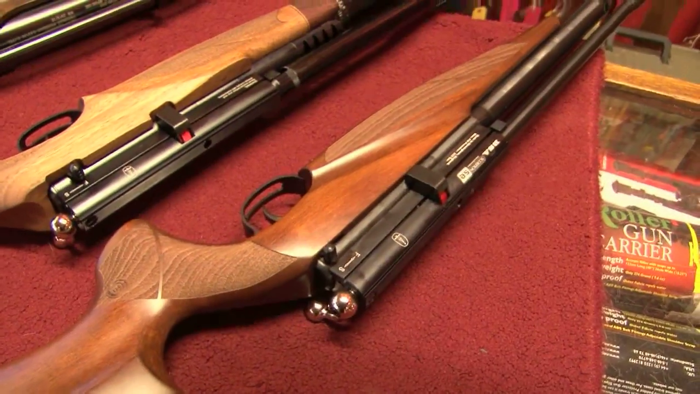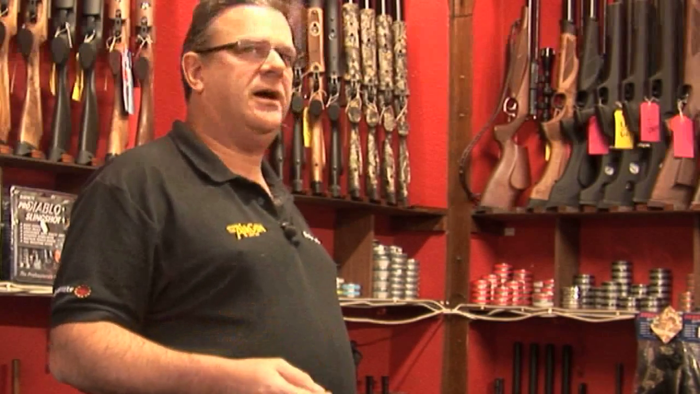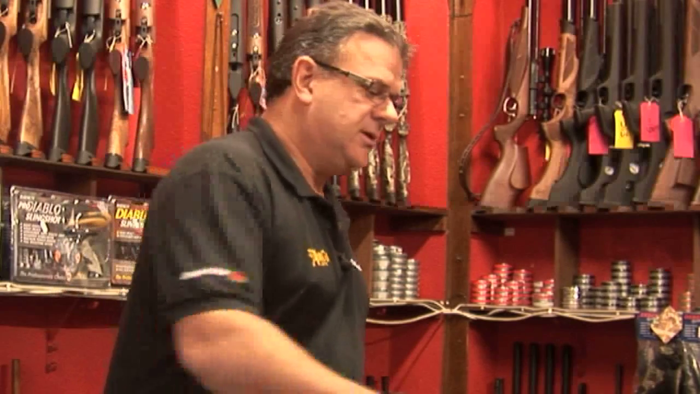A question we regularly get asked is, I have a budget of £500 to £1,000. I'd like to shoot pre-charged rifles because I've heard a lot about them. I've heard how good they are, how quiet they are, how accurate they are. What sort of rifle fits within that sort of budget? Well, I've got a little selection here.